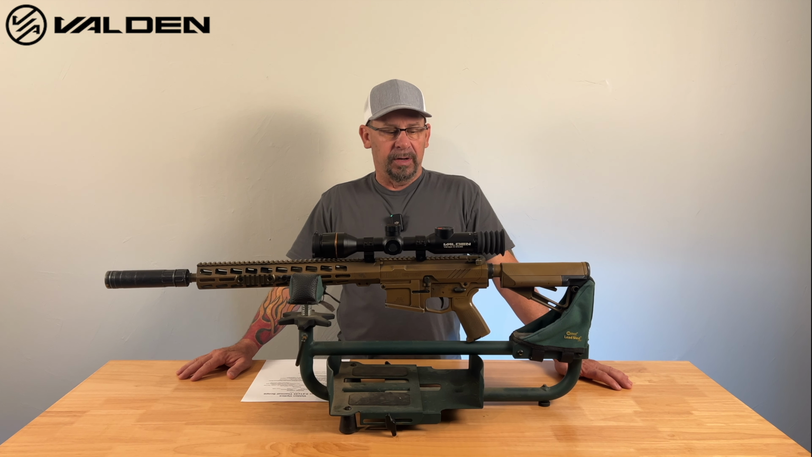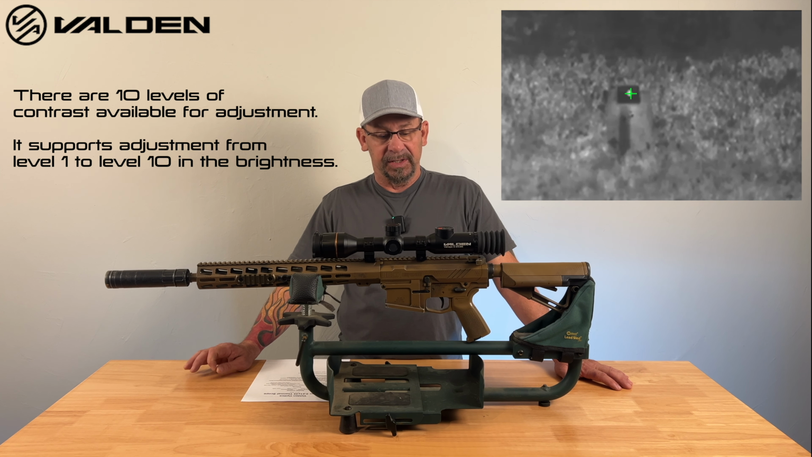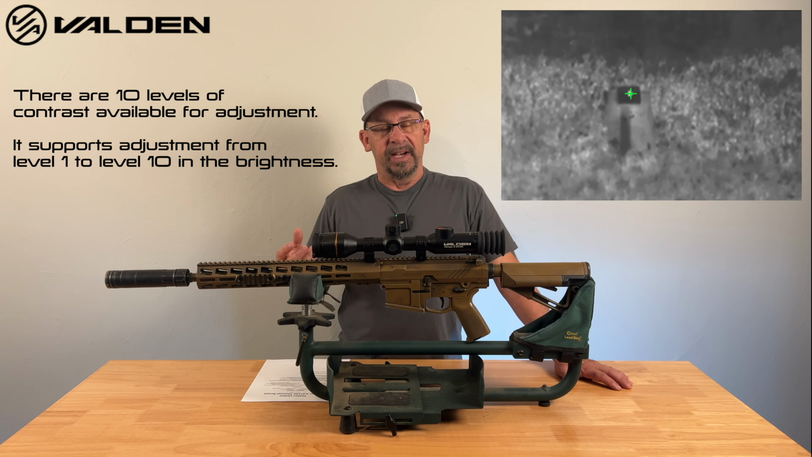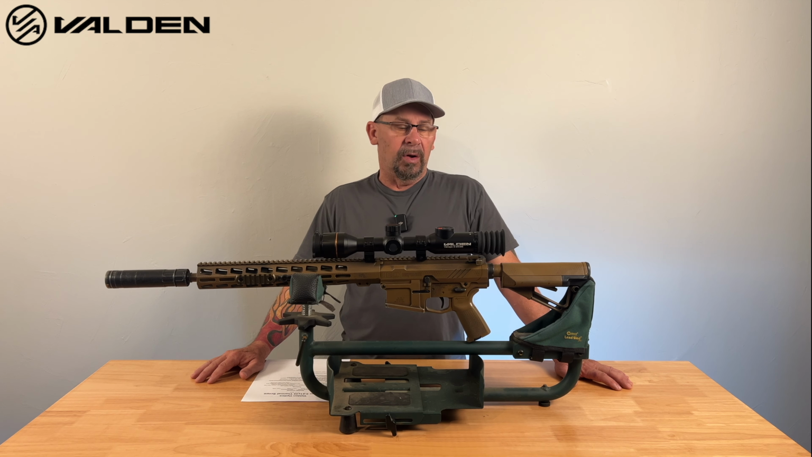As far as your contrast and your brightness, there are 10 different brightness and contrast settings on each of those, so you can really fine-tune this thing into your eye. It has performed very well in all weather conditions.